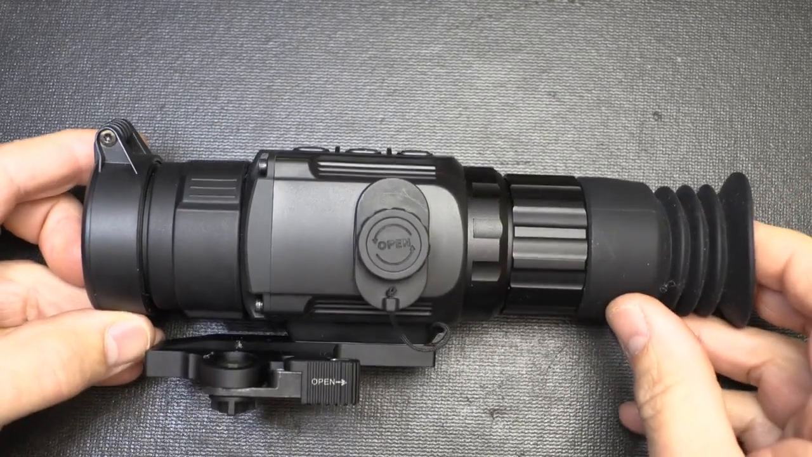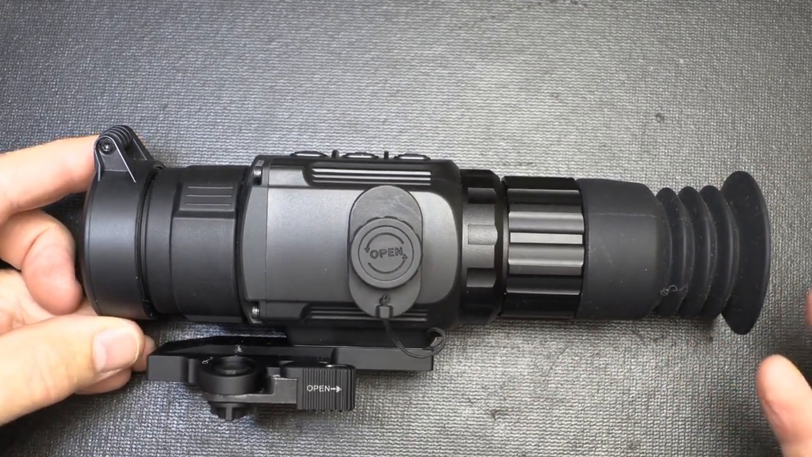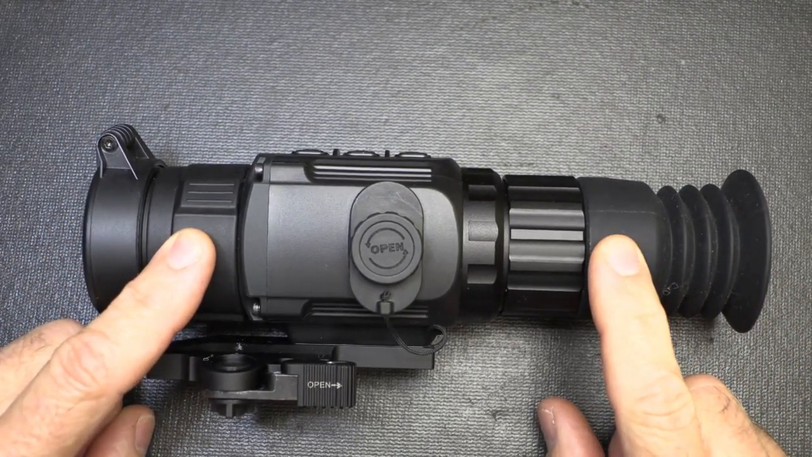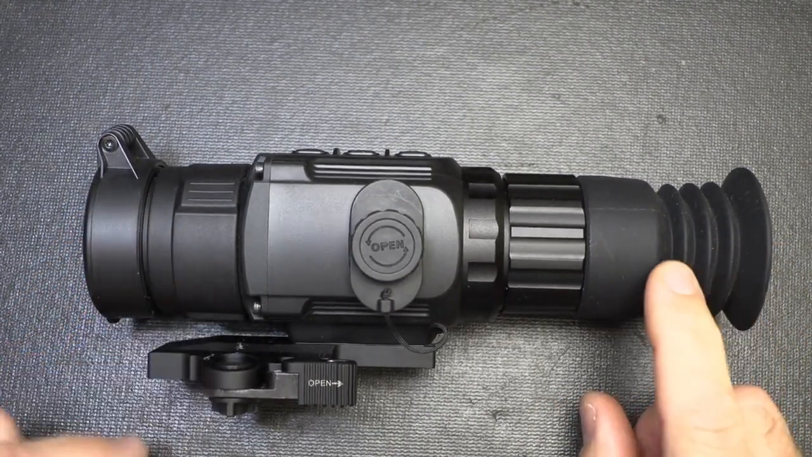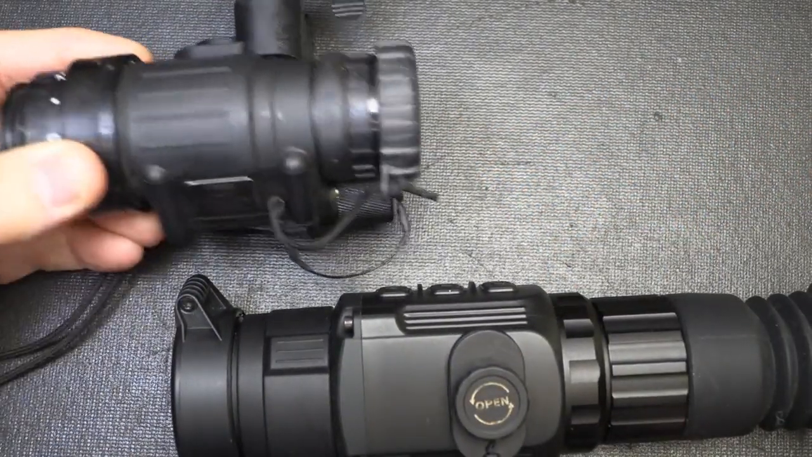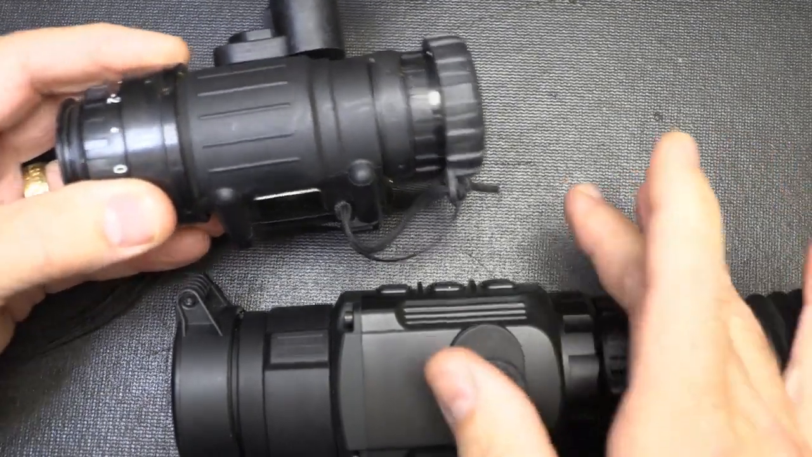It's for location. It's very difficult to hide from thermal imaging because it picks up heat signatures. So this makes it excellent for hunting at night, or for that matter during the day. I mean, you can see objects from a distance, but you can also see them that are partly concealed. Now, traditionally, your night vision, like the PVS-14 that I have here, this is currently being used by the U.S. military. It's an incredible optic.